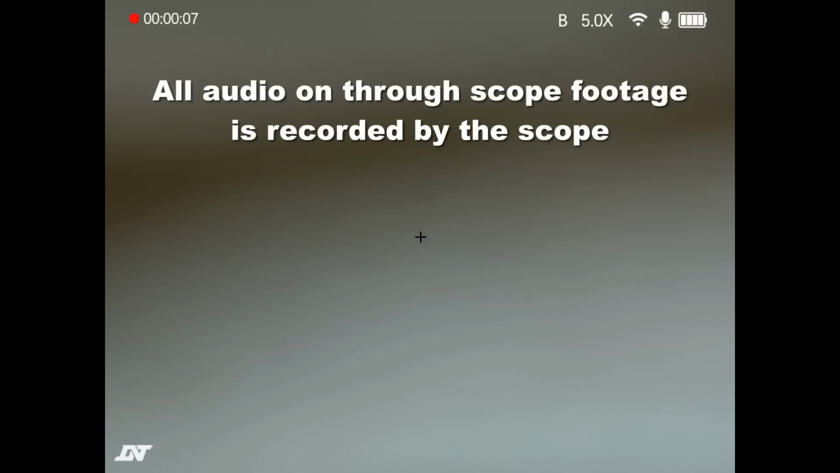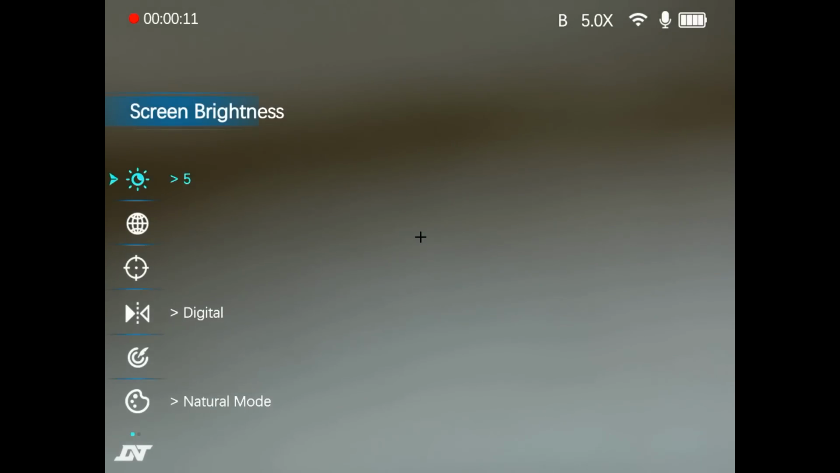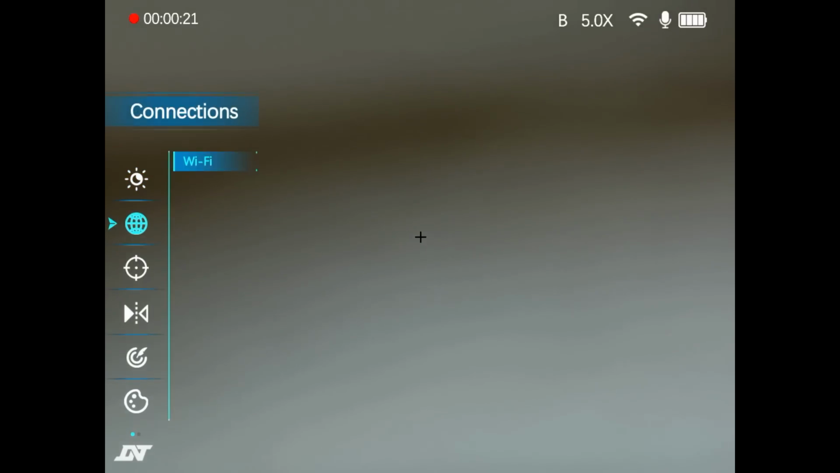We enter the menu by a long press of the up button, and we start off with screen brightness. There are 5 settings, but you can set the brightness outside of the menu, so you don't need to worry about it here. Next down we've got Wi-Fi setting. You can turn on the Wi-Fi connection so that you can use the external app on your phone.